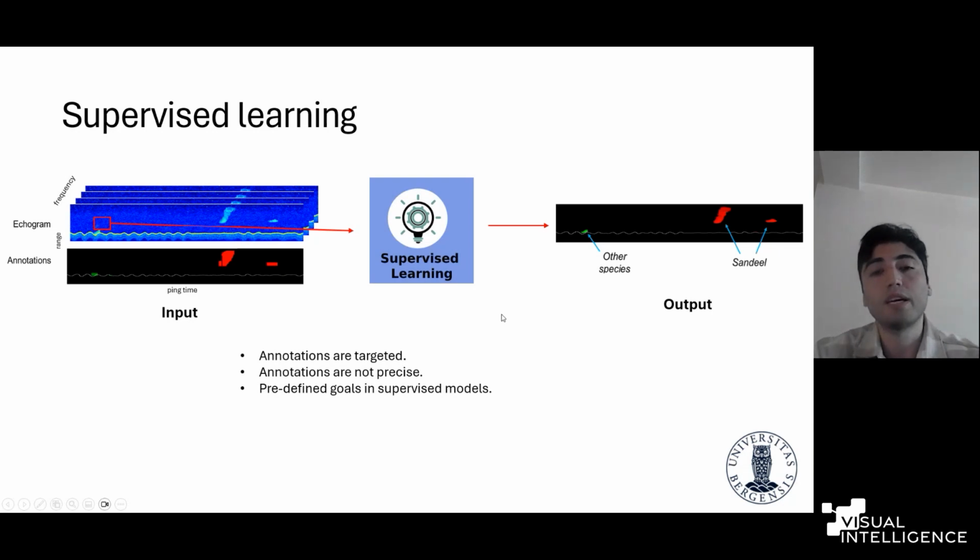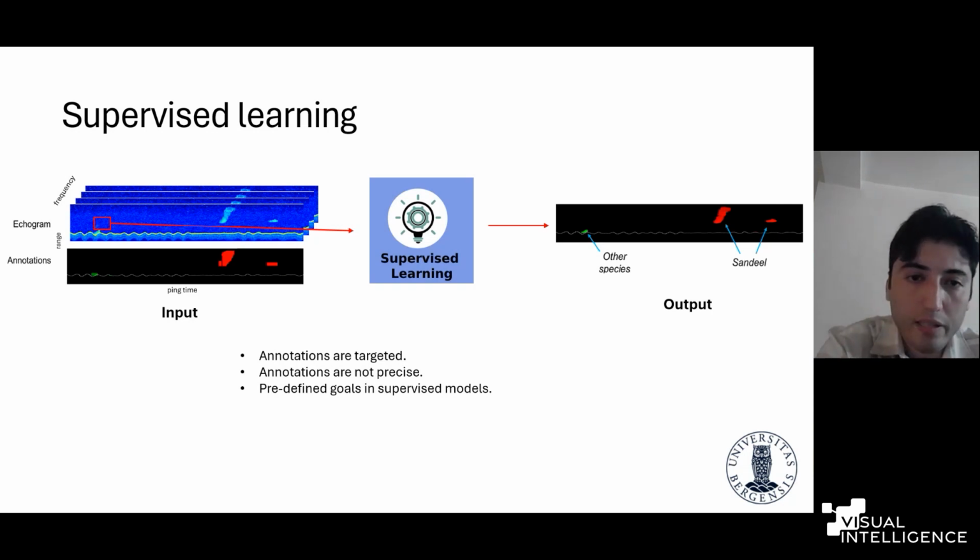Also, another thing is that annotations are not precise in our case. What I mean by saying this, as I mentioned earlier, the overall goal of the data collection is to calculate the fish abundance. But here, for example, let's focus on this fish school. You see we have a fish school and its shape is not in a box shape, but it is annotated with a school box.